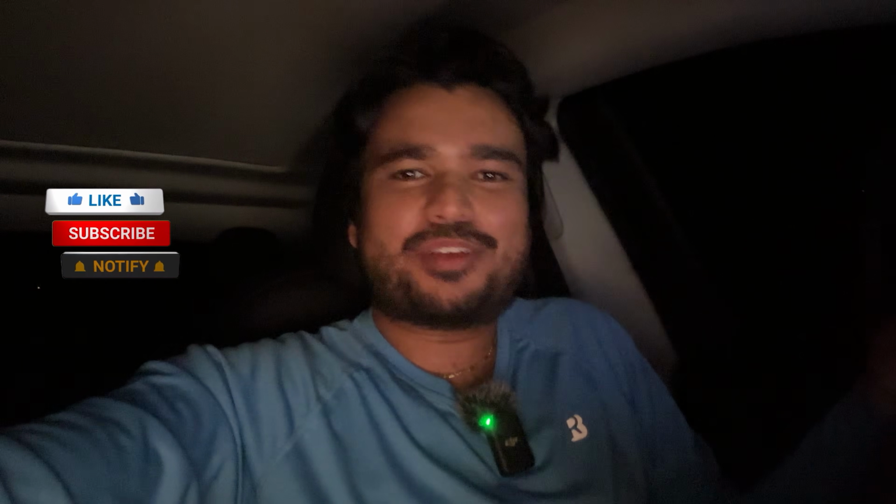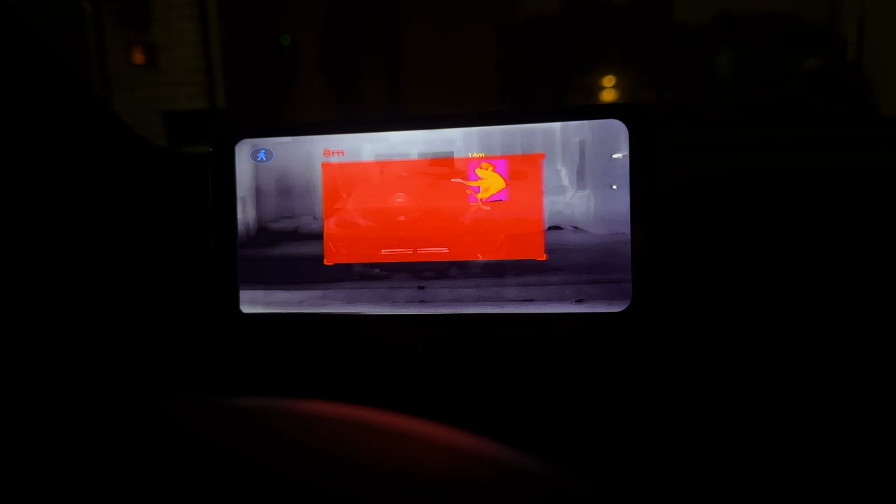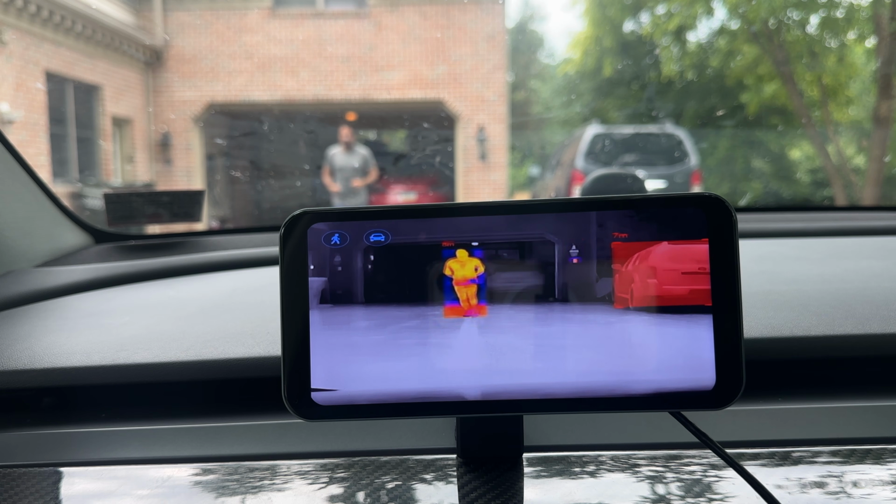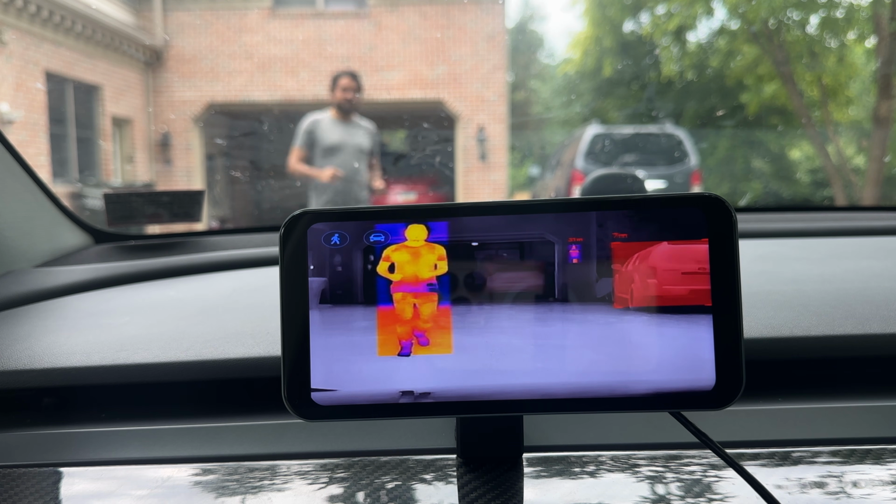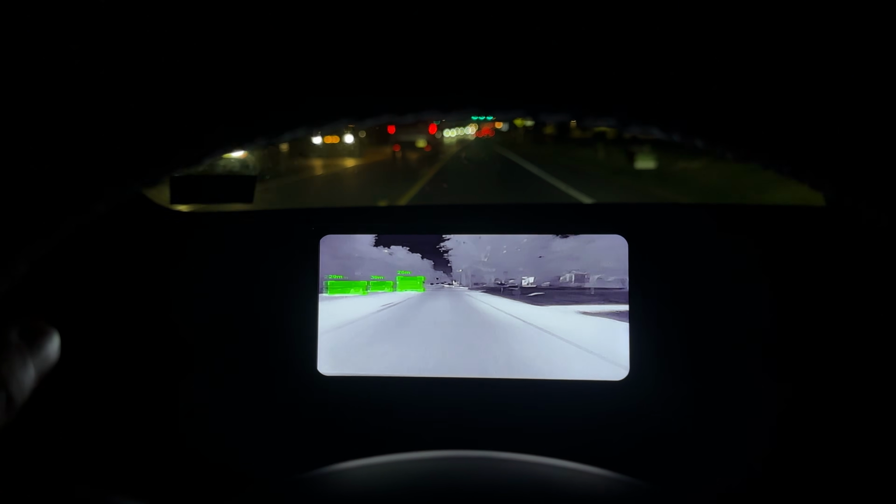If you're wondering why I'm recording at night, today we are reviewing a night vision thermal infrared camera with AI built in for the first time on a Tesla. This is an aftermarket product that can be fitted to your Tesla or any other car. Super simple installation process. And what it does is it tells you at nighttime while you are driving very clearly.